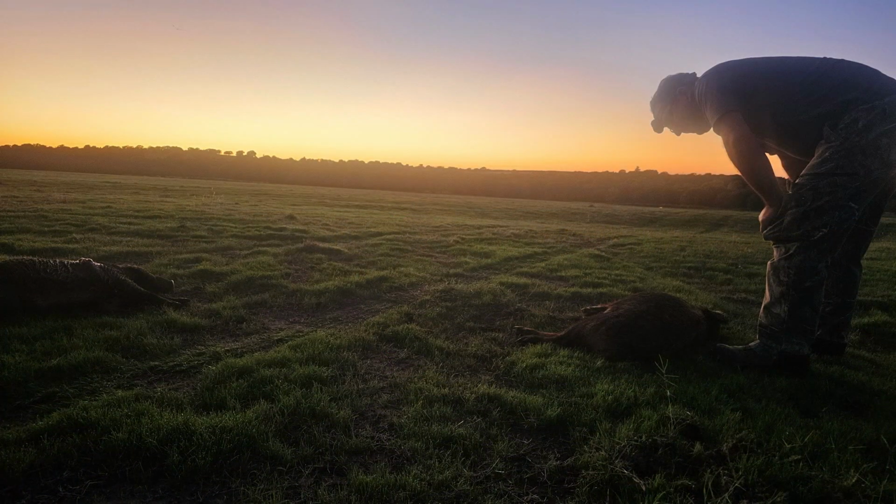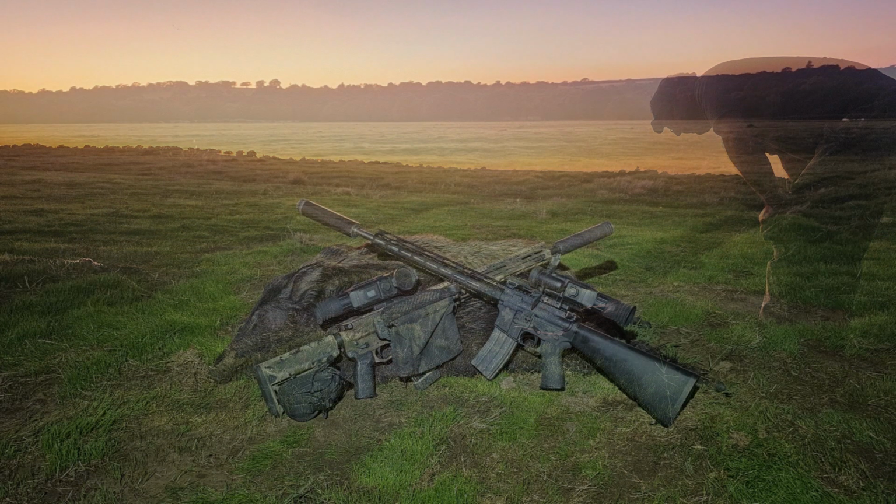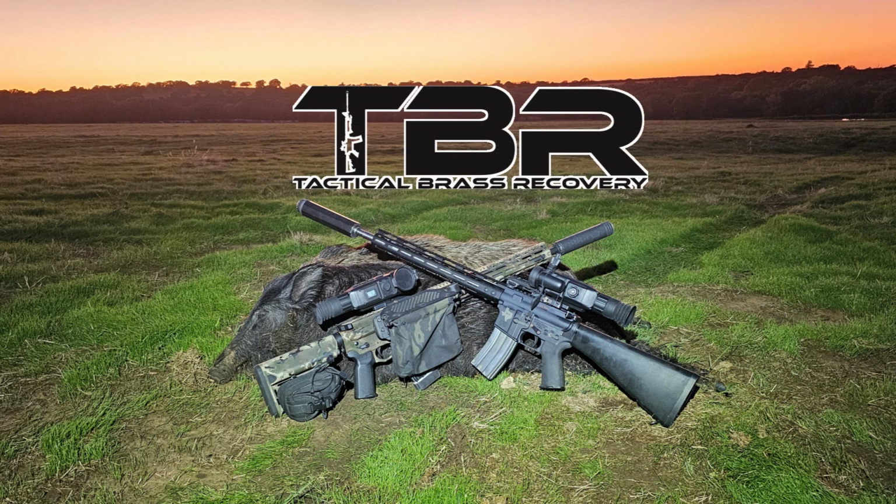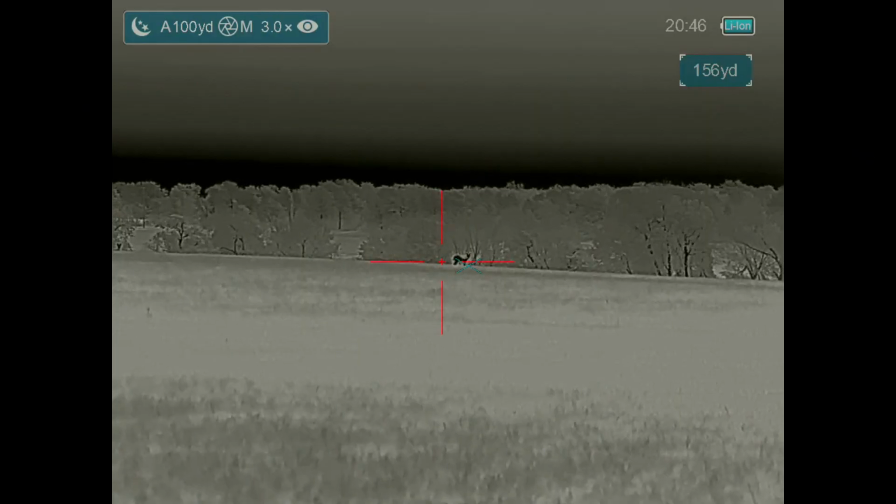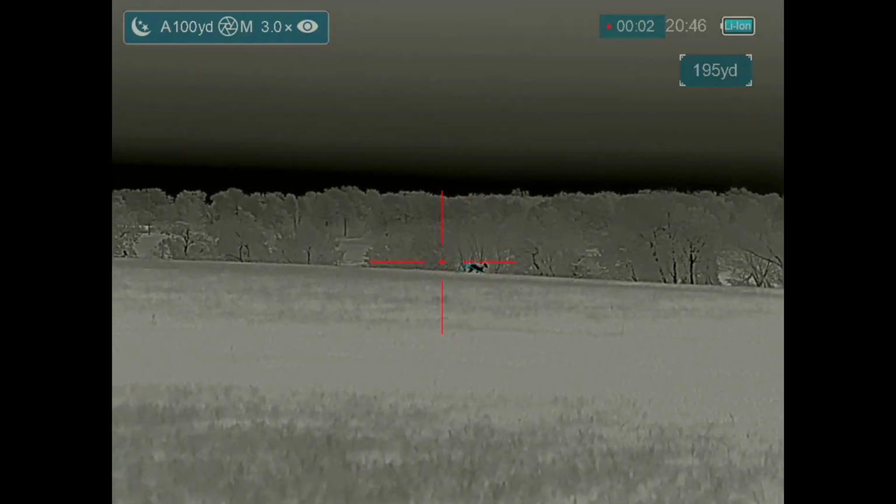As I am still one-handed, Ben graciously dragged the hogs together for our photo opportunity. Brass Catcher by Tactical Brass Recovery. We came away with 2 hogs. In the back is a 90-pound boar that I shot, and Ben shot an 80-pound sow that was not pregnant. On to the next property.